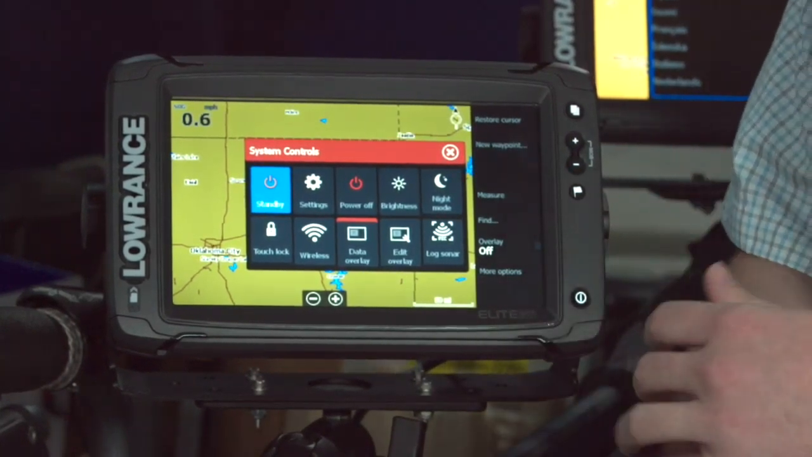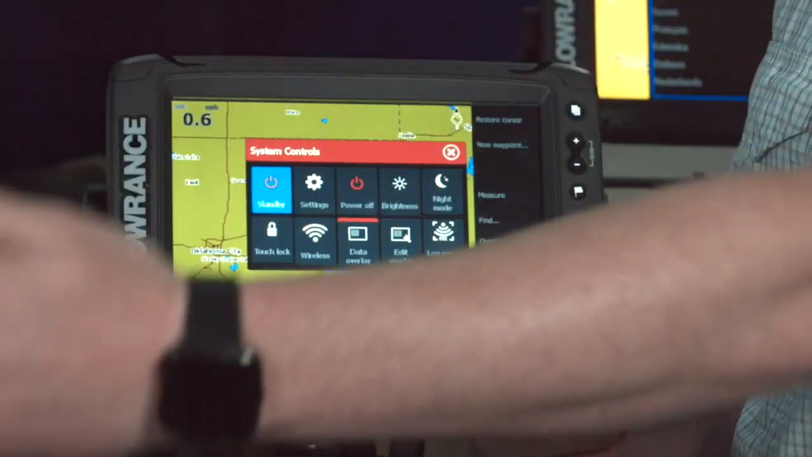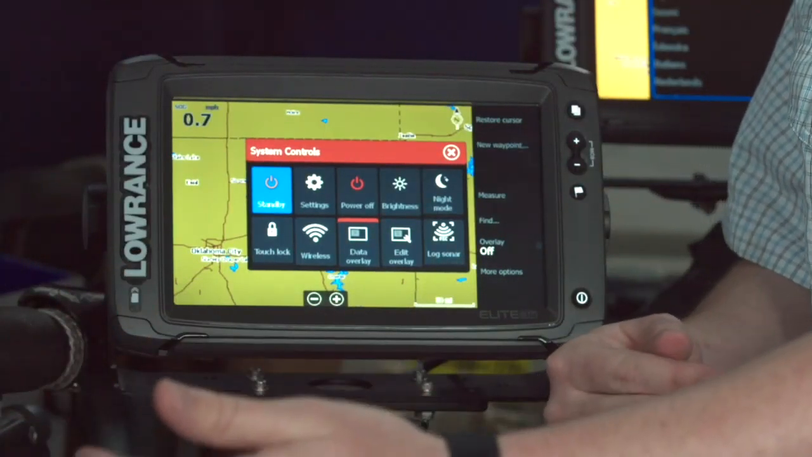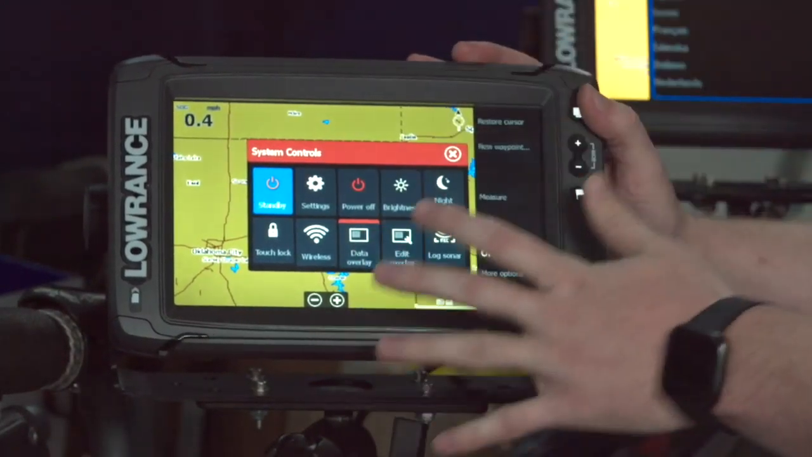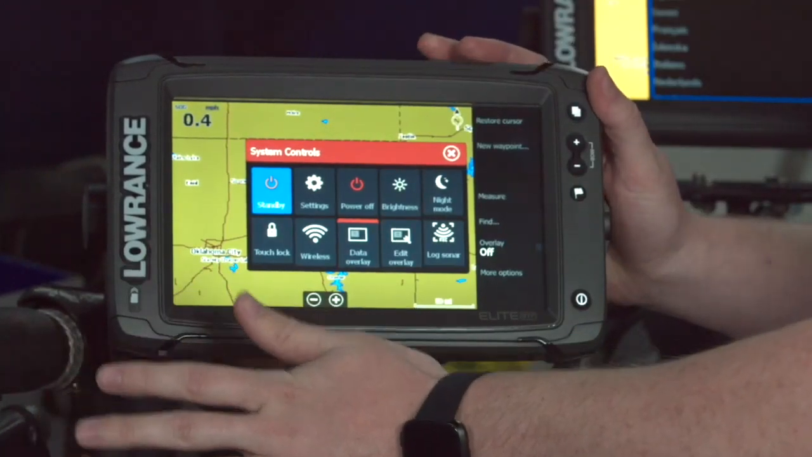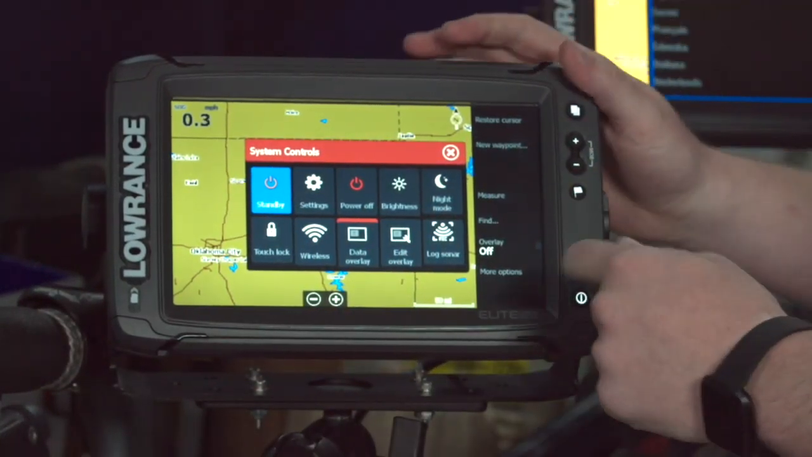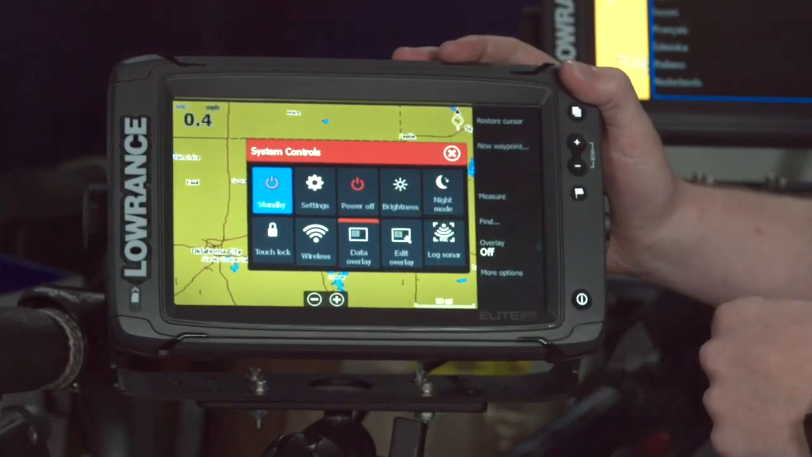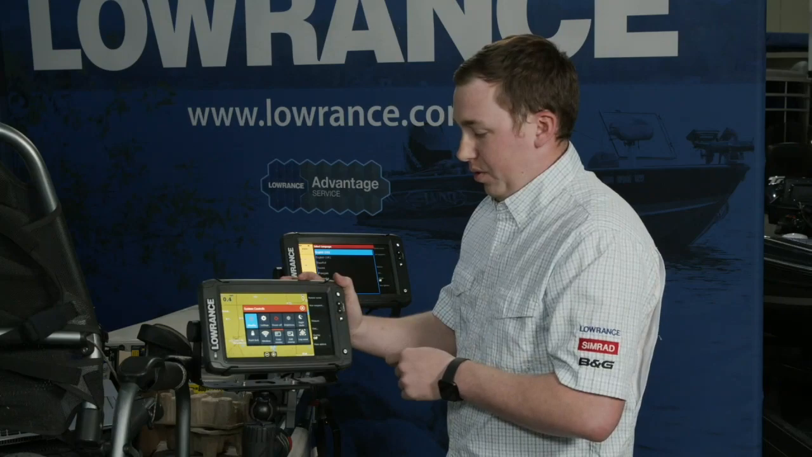If you're on a boat and you've got maybe one Elite Ti2 at the console and one at the front, and you know you're going to be fishing up at the front for the next hour and a half, whatever, you can put the one at the console in standby, and that'll shut the display off, but it'll keep everything else running. So all your waypoints will still show up, that kind of stuff. It's just kind of like a low power mode. You can also adjust the brightness or put it in night mode or power it off from there as well.